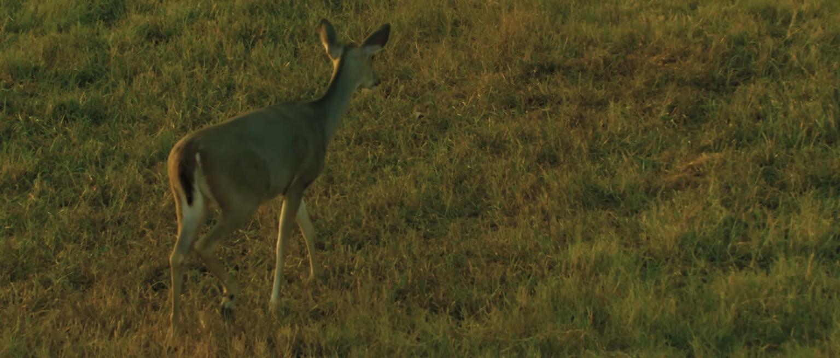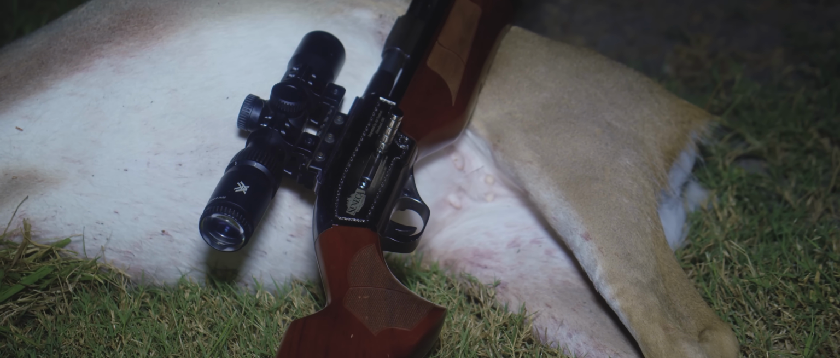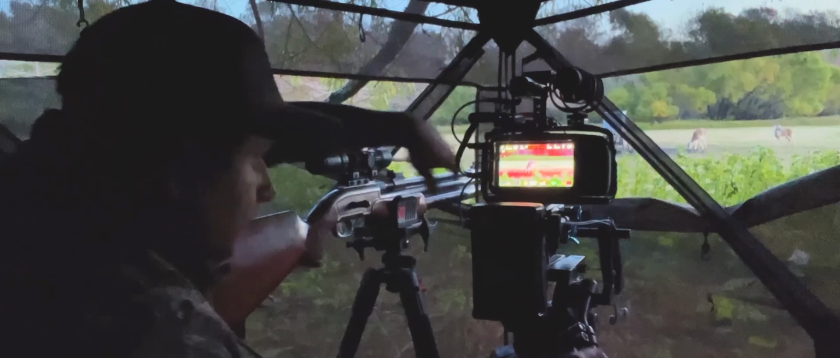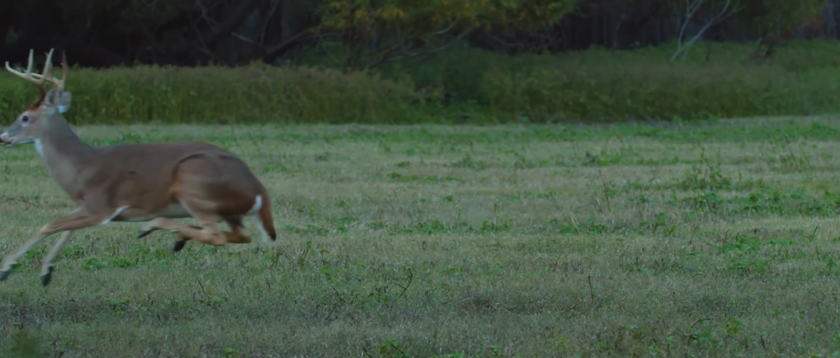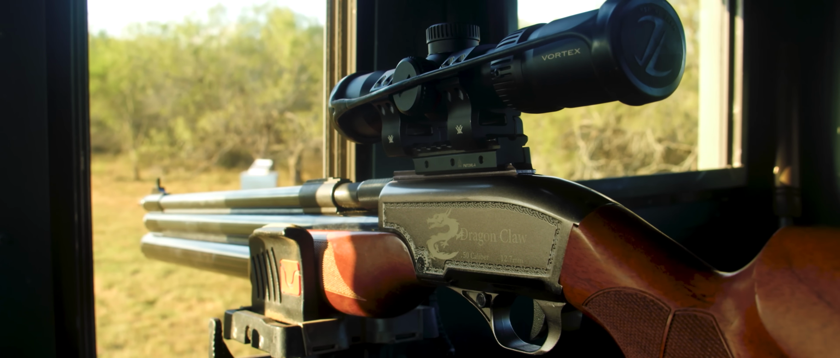This may have just been a doe, but let me tell you something. I love hunting with air guns, okay? I've been watching Keith do it for 7 years now, and last year, actually at this ranch, I took my first deer with one. It was a doe, and then I shot a buck with one. And now this is my third animal with the air gun, specifically the dragon claw, and I'll tell you what, I'm loving it.